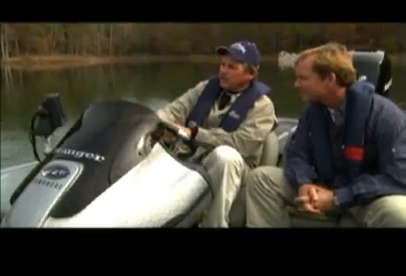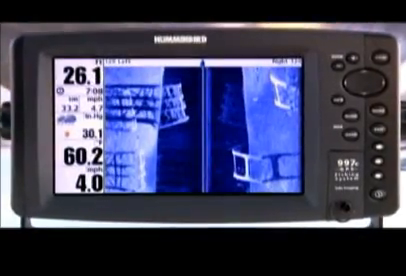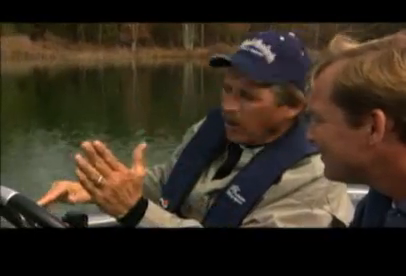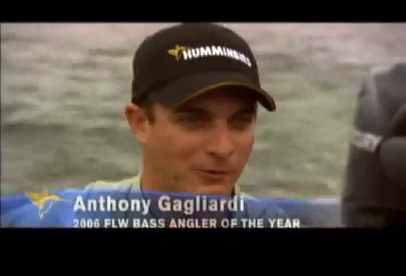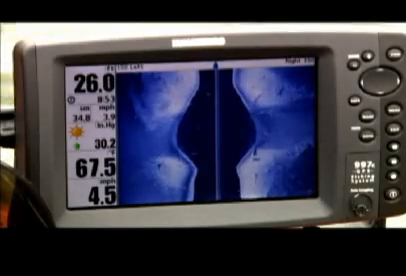With the side imaging unit, you don't even have to guess. I can see a sunken bridge, I can see pylons, I can see a sunken boat. I have enough detail that I know that's exactly what it is. When I first got it, I rode around just for hours. I mean, it was like watching TV. And I finally had to say, all right, I got to start fishing some because I'm going to end up not making a cast all day if I keep looking at it.